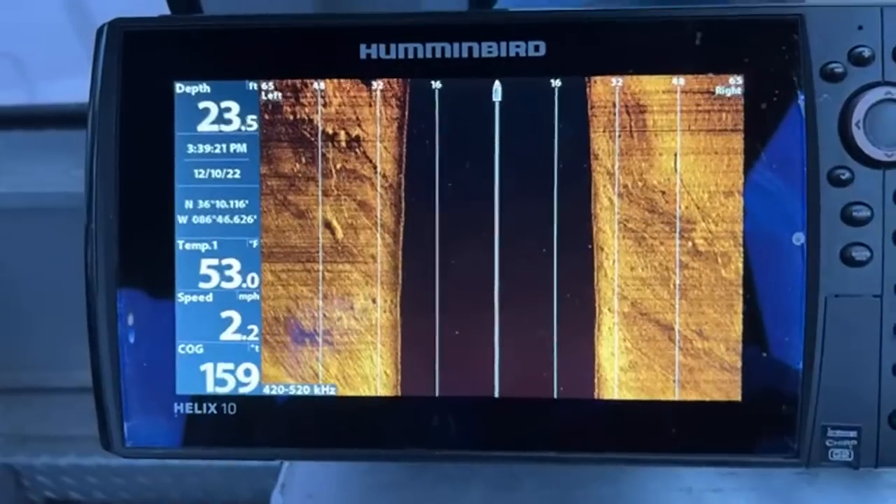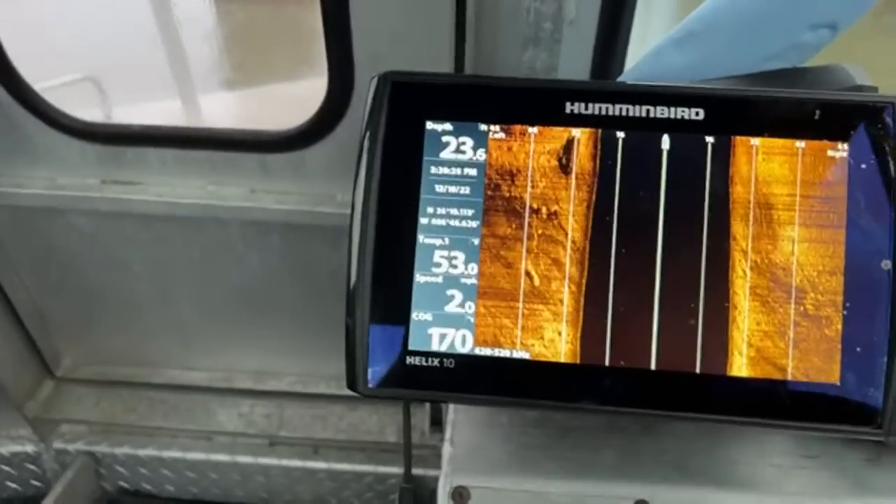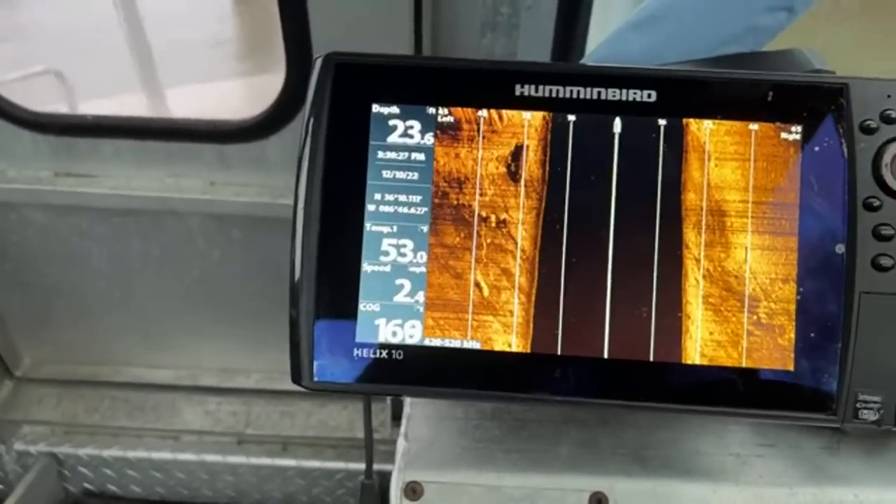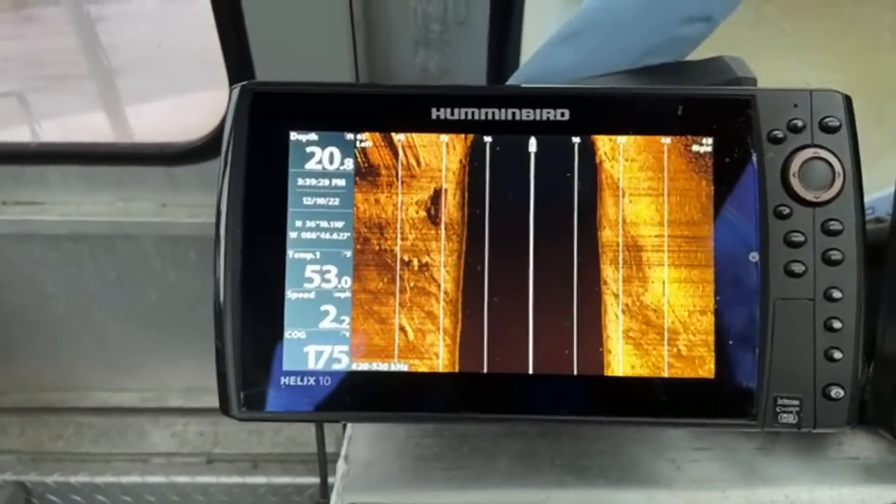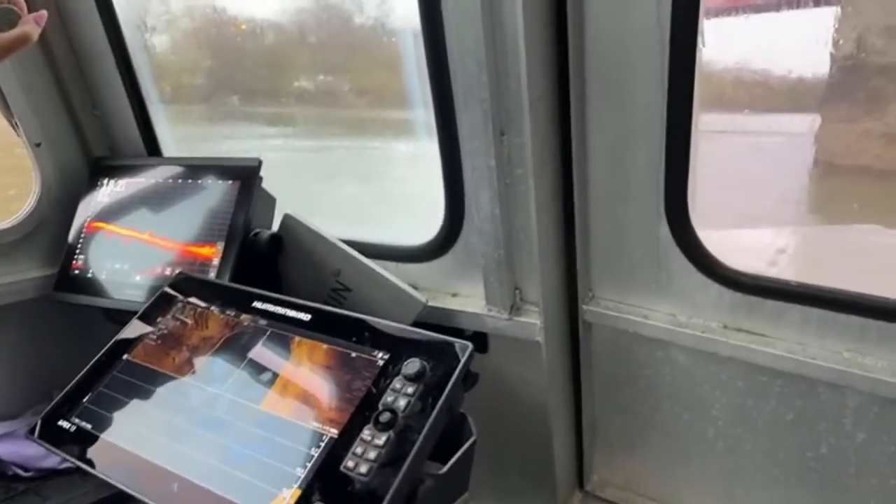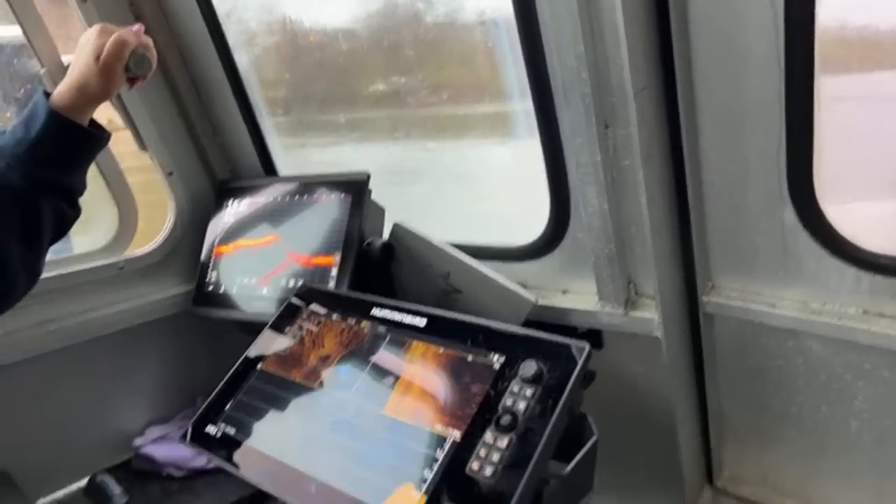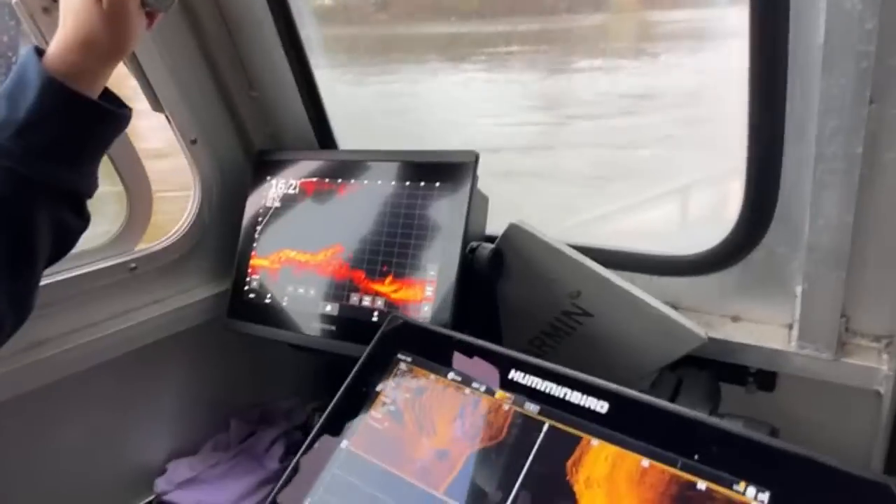I'm trying to drive and do this at the same time, so hold on, give me a second. That's what I'm looking at right there. Is there something? It's behind us now, yeah, right there. There's a big boulder.